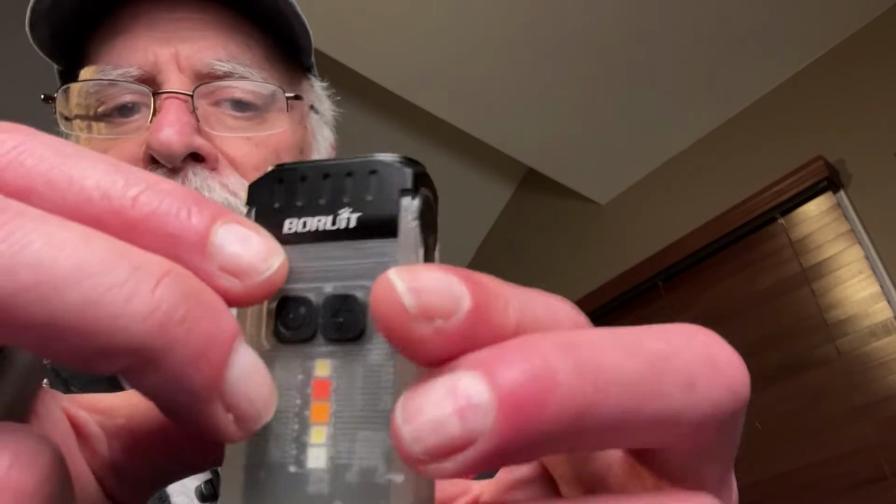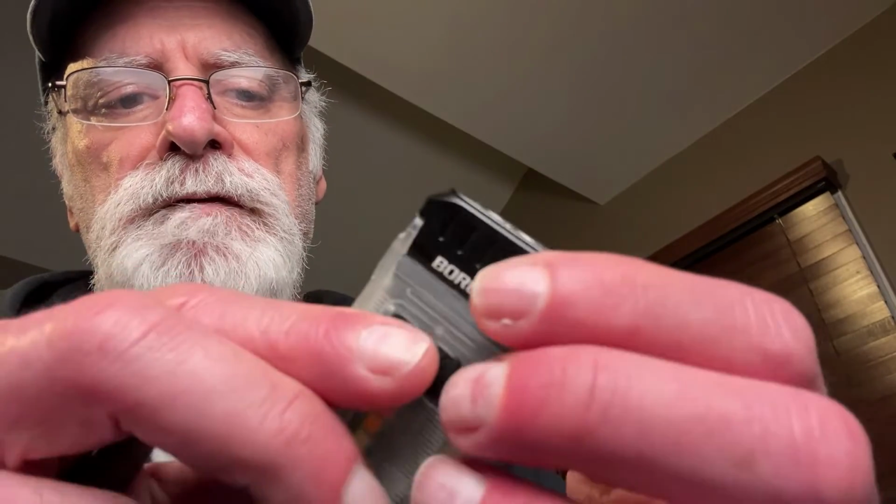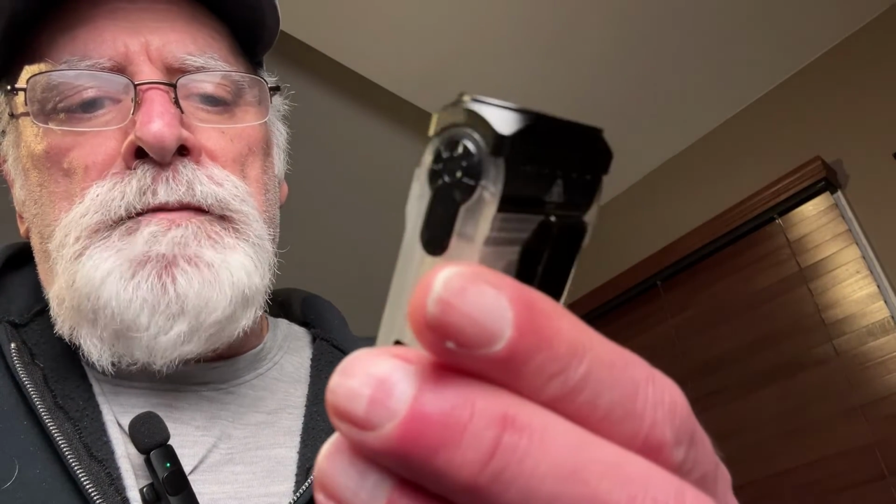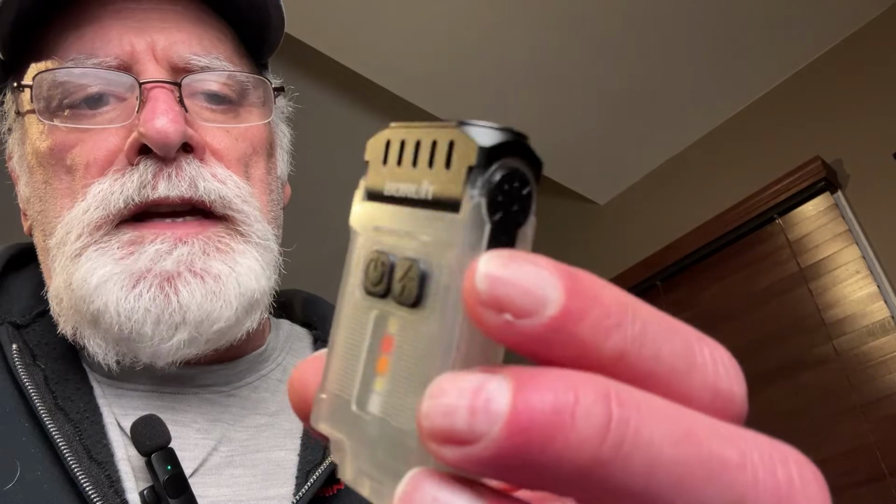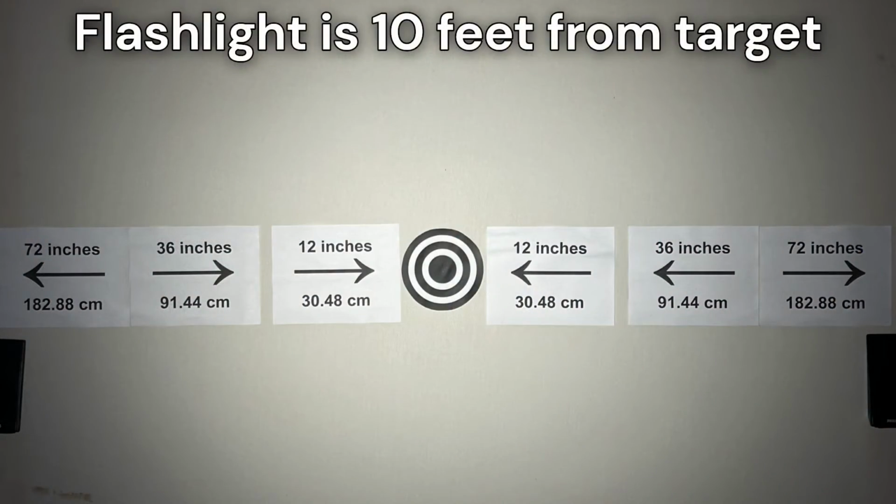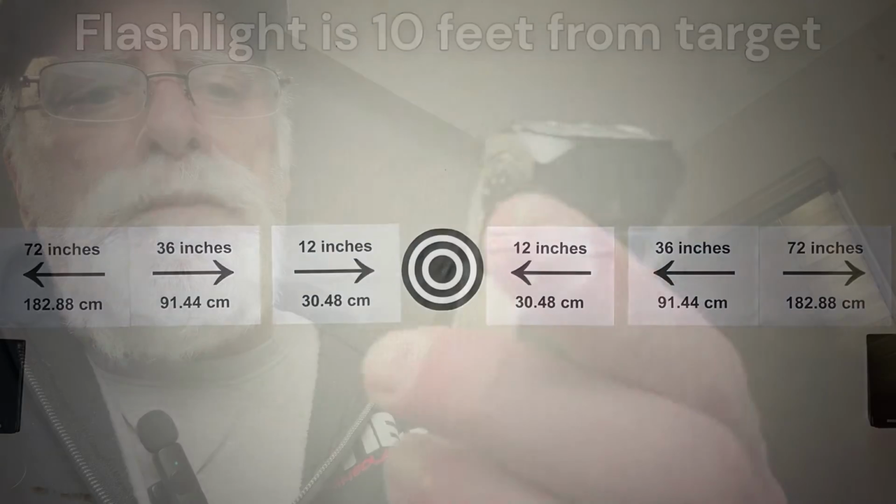And that's about it. So this did very well. I was really surprised at the beam that came off of this thing. So again, at 10 feet from the target, this thing had about a 48 inch output circle on the target, which was pretty decent.